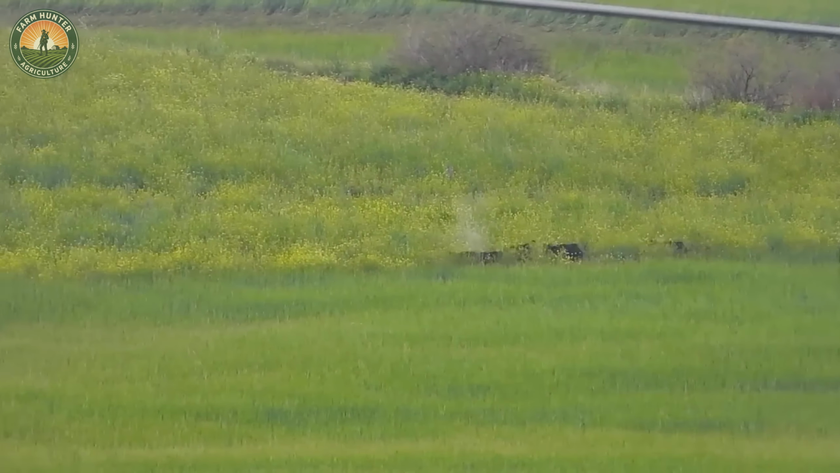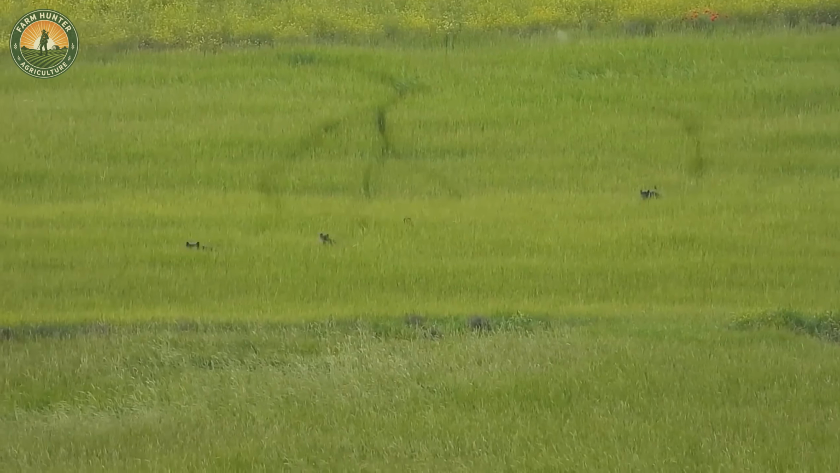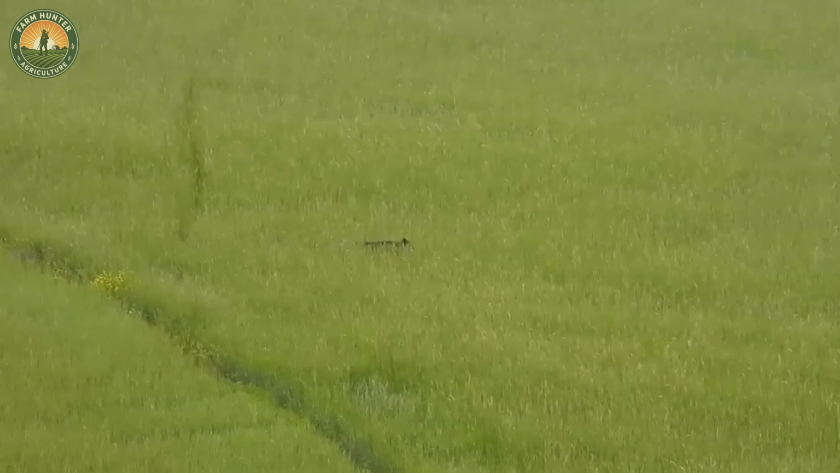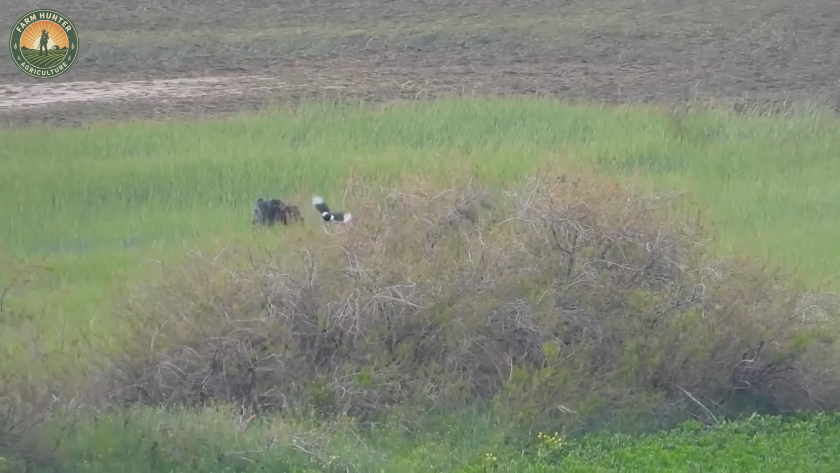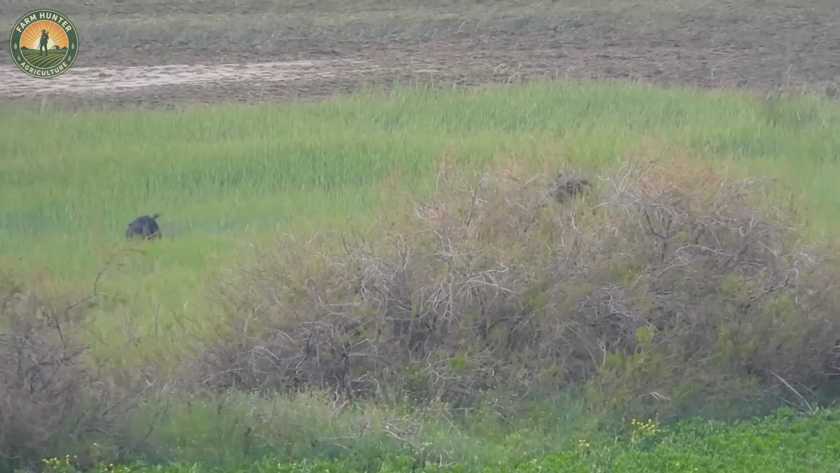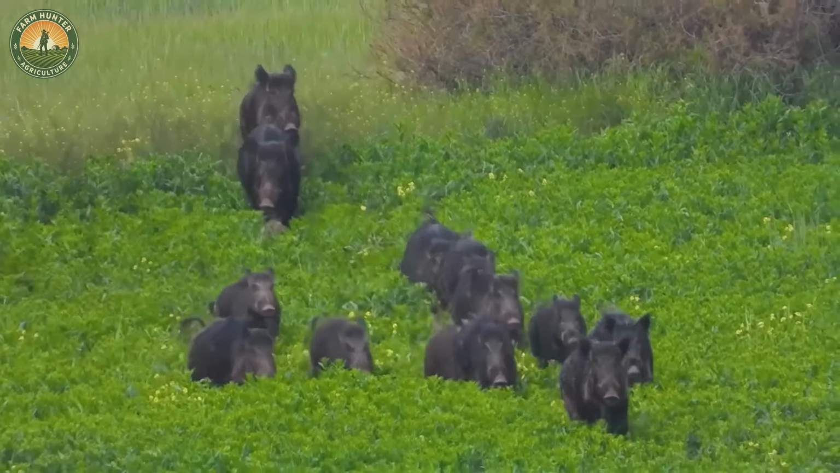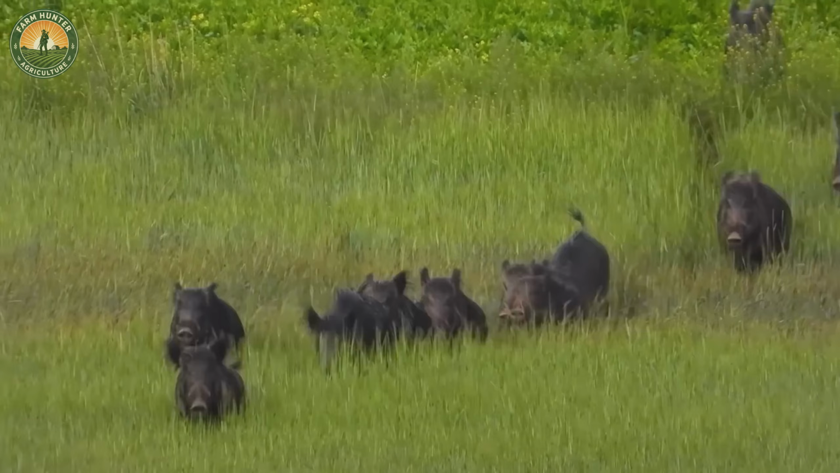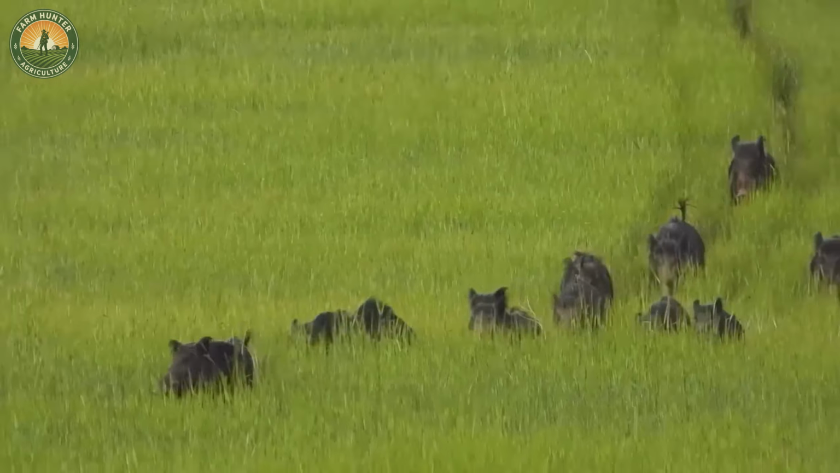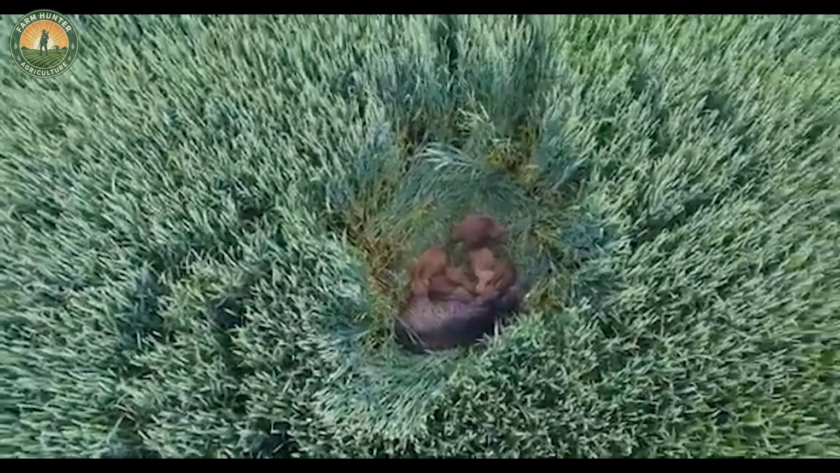On the afternoon of June 15, 2023, between 50 and 100 wild boars swarmed an unharvested wheat field in South Carolina, wreaking havoc across more than 100 hectares. Locals reported the boars gnawed and trampled the wheat, ruining the plants and making harvesting impossible. This attack caused major losses for farmers, showing just how serious the wild boar problem has become in the region.